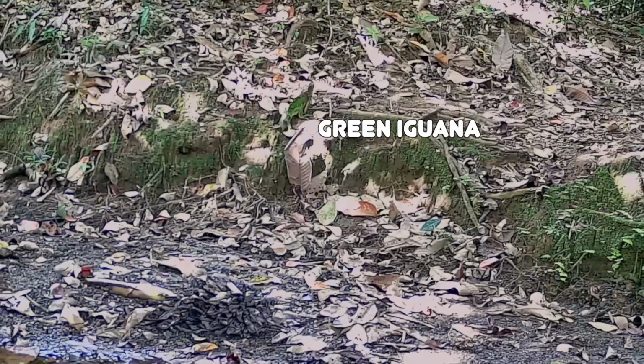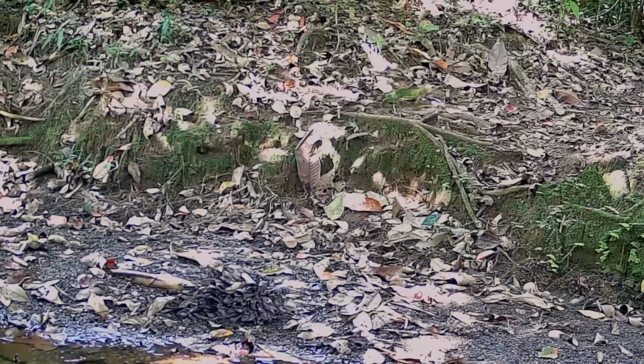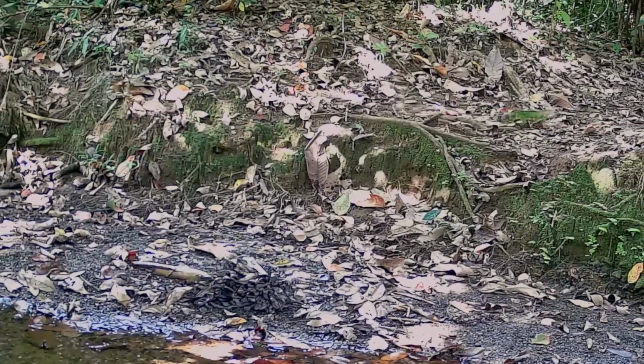And on the final day, a green iguana quickly paid its respect to the bunch, and it went on to bask up on a branch.